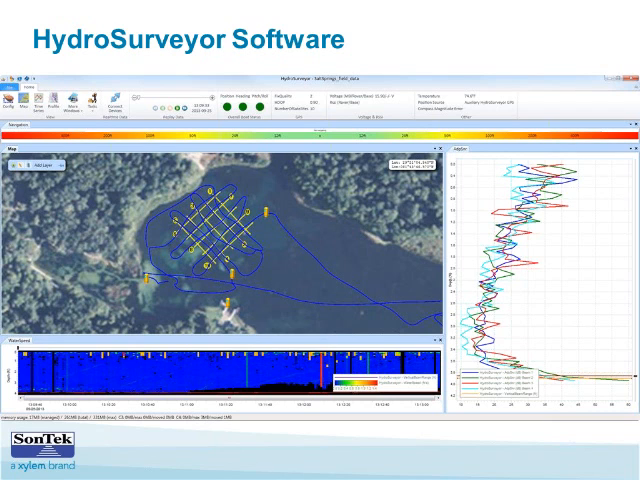Related to my previous answer about loading up a tide file, we don't do tidal datum. So if you're looking for a mean low or low water, those bathymetric datums are not supported.